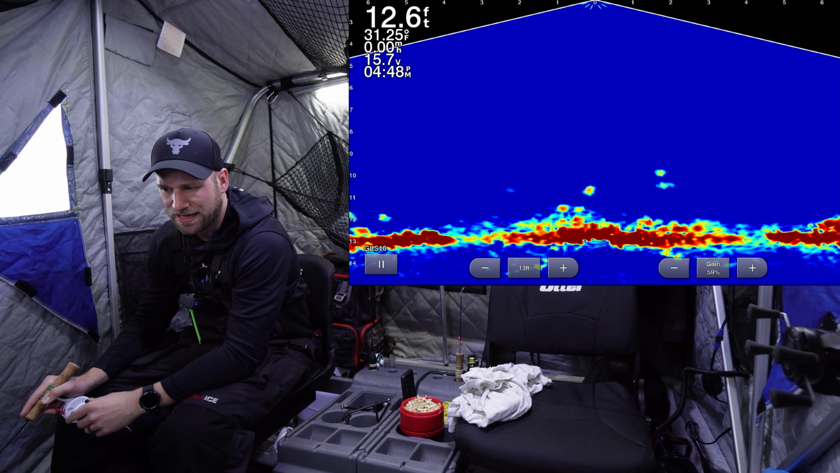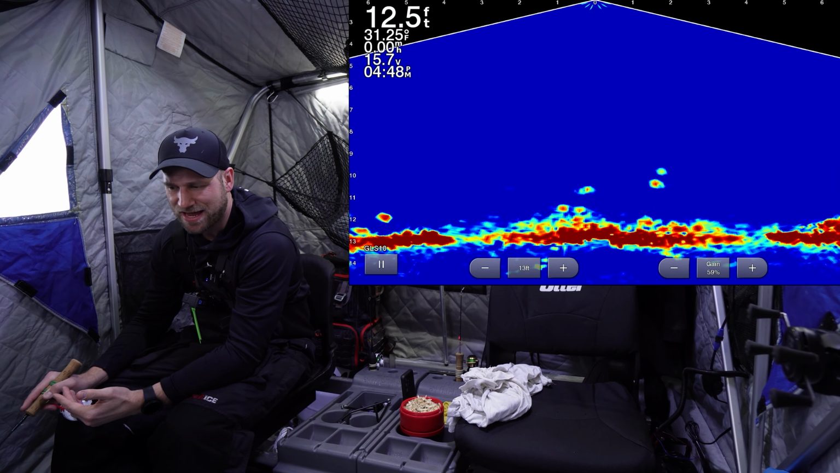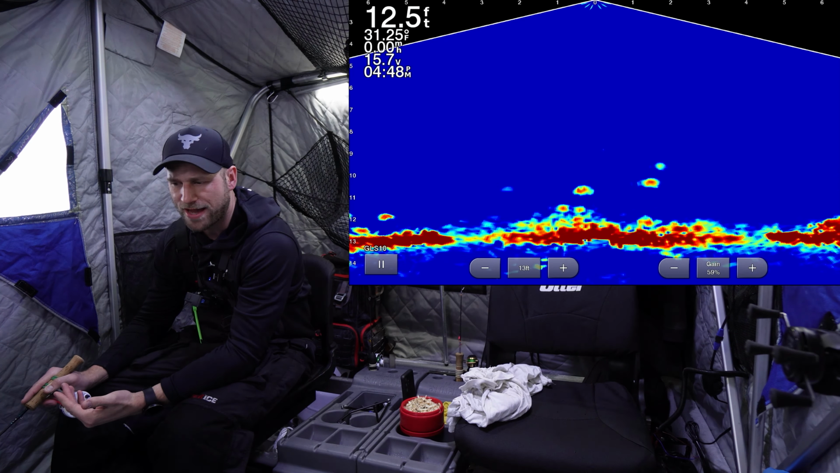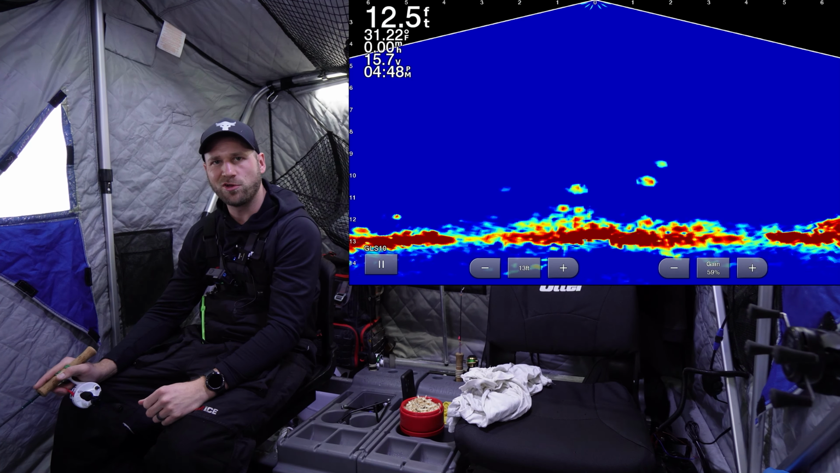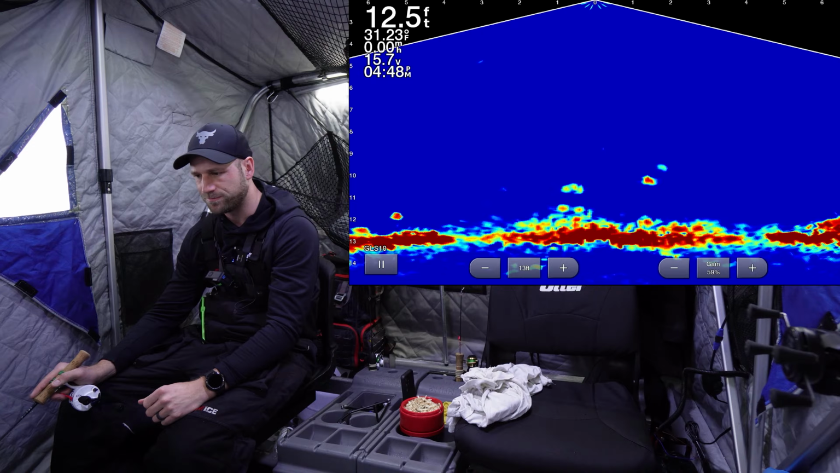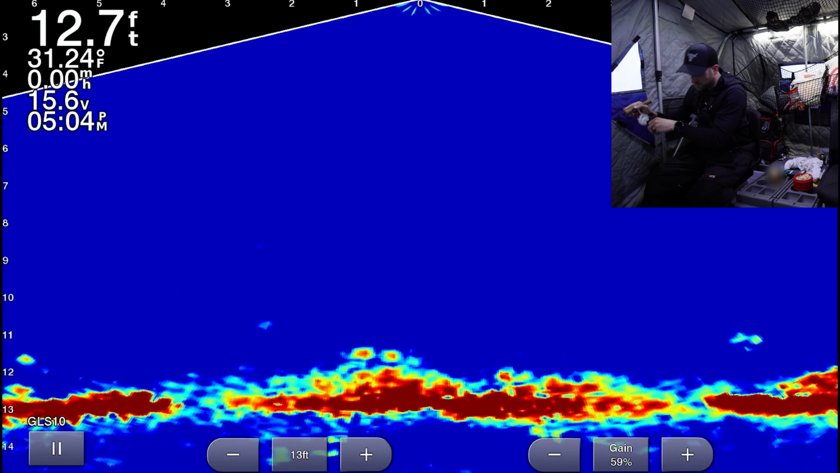The waxy tipped on it. I haven't switched to plastics. They haven't even been taking the waxies, which is good that they're not just nibbling at it. That's when you know you got a little bit better sized fish down there. Ooh, this feels like a better fish.